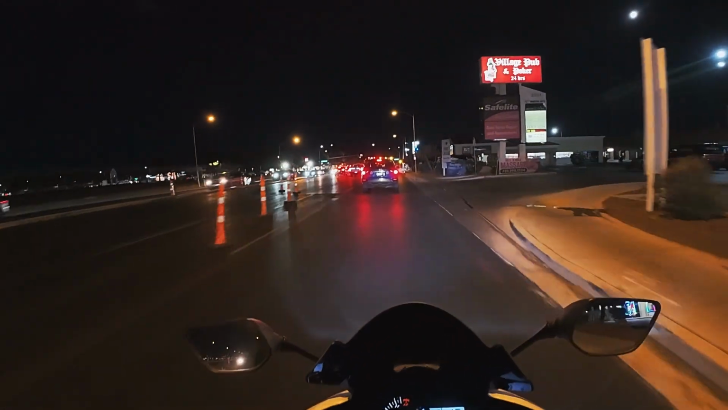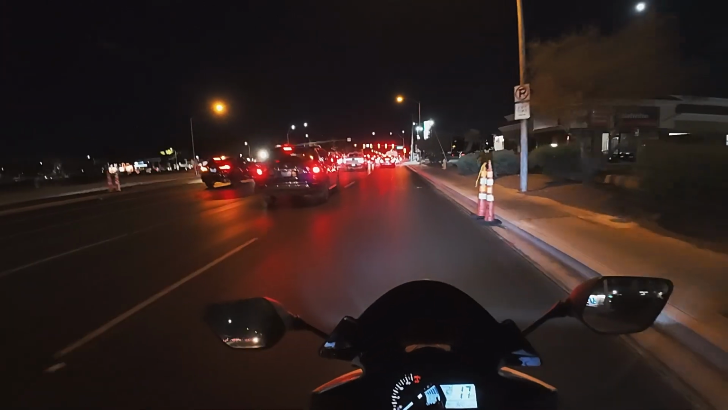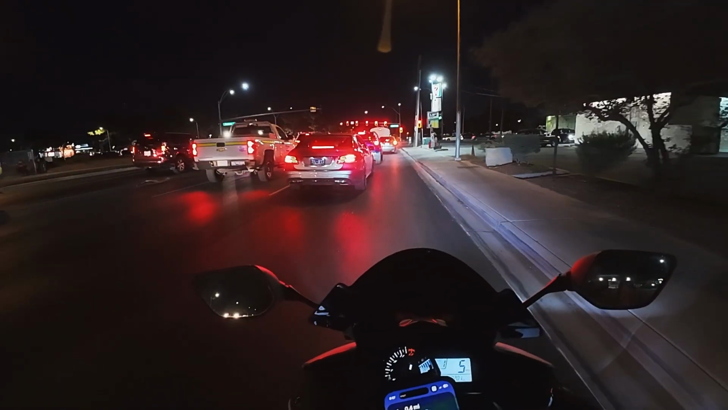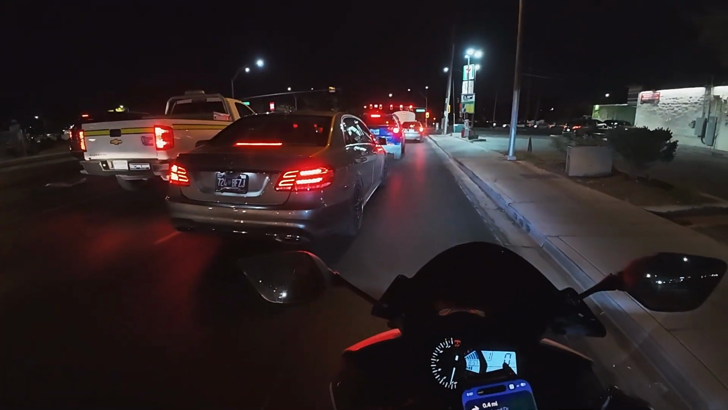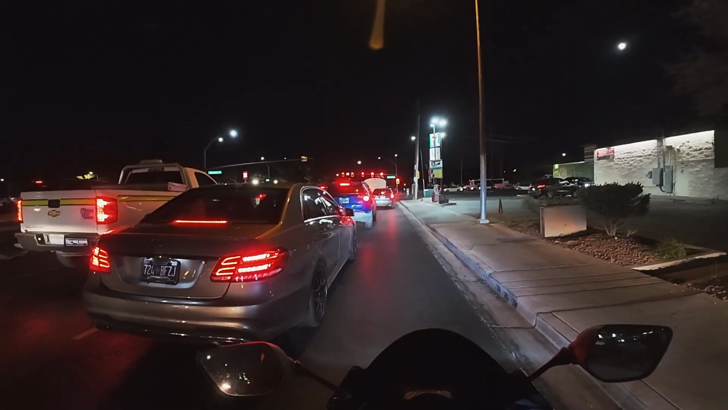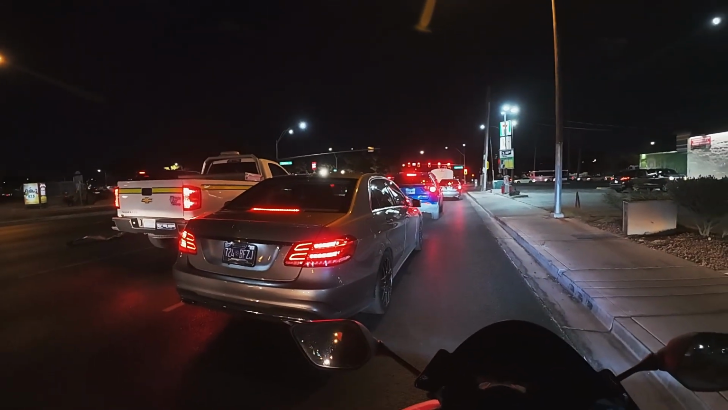I still try to practice my rev matching for downshifting. Sometimes I'll get it, sometimes I won't. And then I also get a little nervous whenever I'm pulling up to a stoplight with people. I don't want to get rear-ended, so I pull over to the side of the car and stop here. I will never fully stop right behind a car. It's kind of scary.